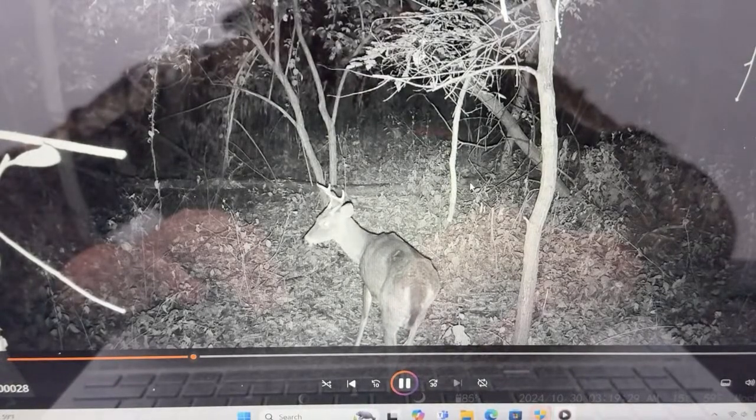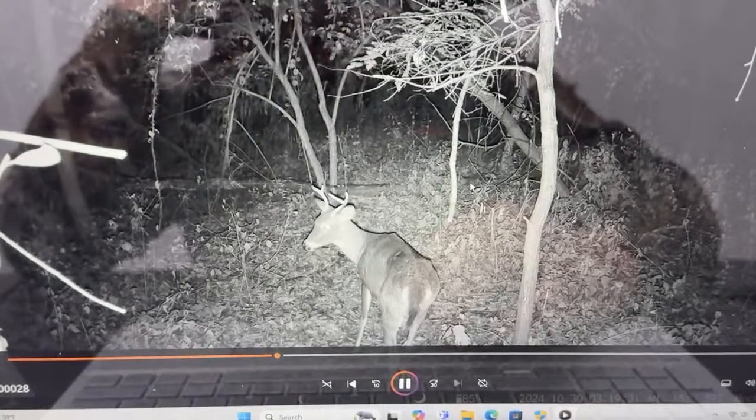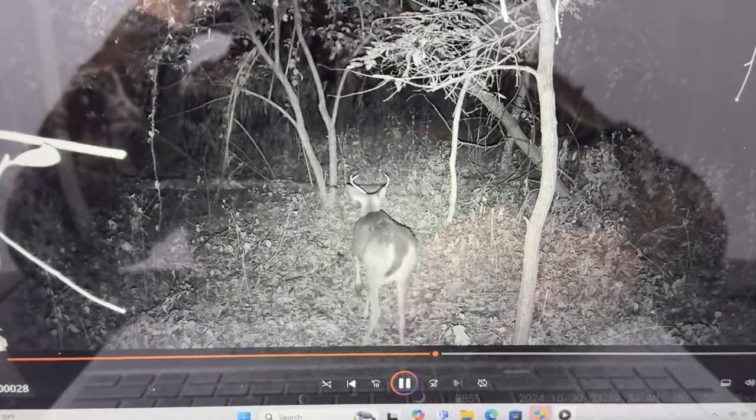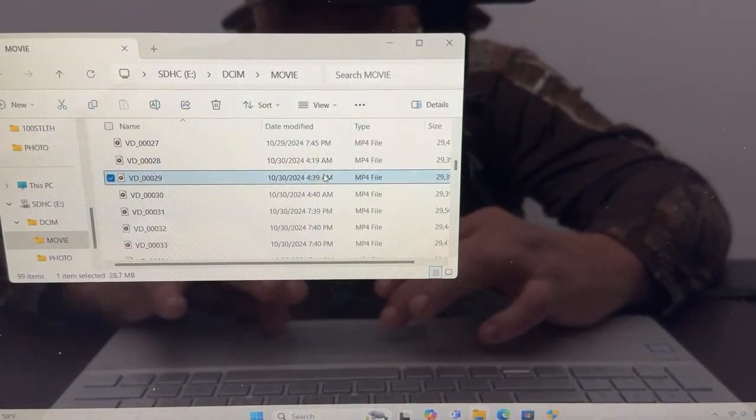There's a 4-point right there, guys. Little baby 4-point. So he'll be getting bigger next year. Hopefully, he's not a legal buck, so he will get bigger. I really like the bucks that aren't legal, but that are right at the threshold of being really a shooter. That way, they can't be shot unless it's mistaken. But when they're on that edge of almost a shooter and they're not legal, then next year is when they get a little bigger.